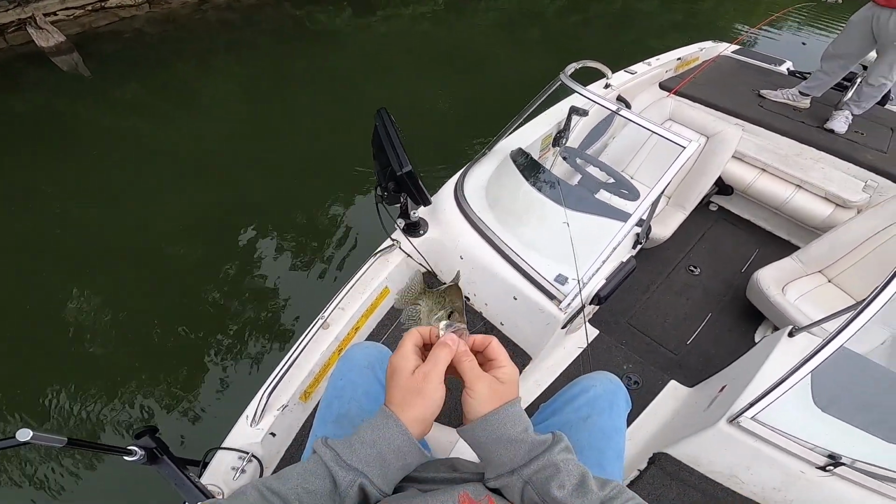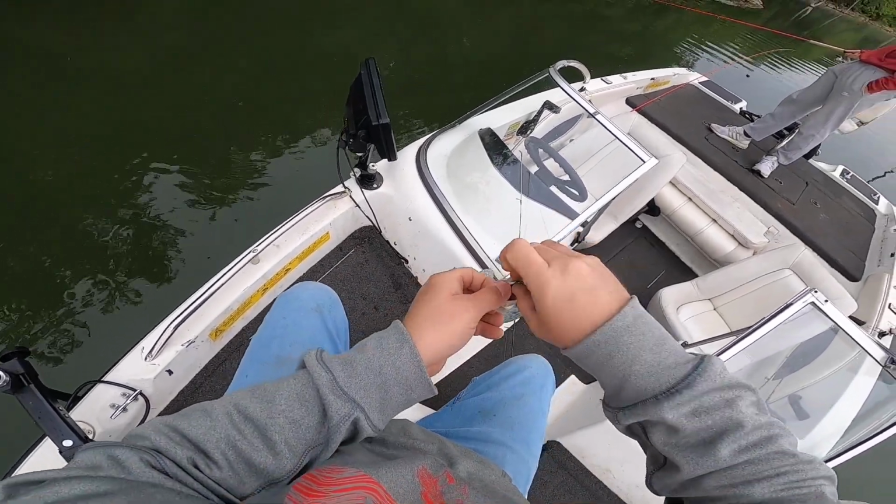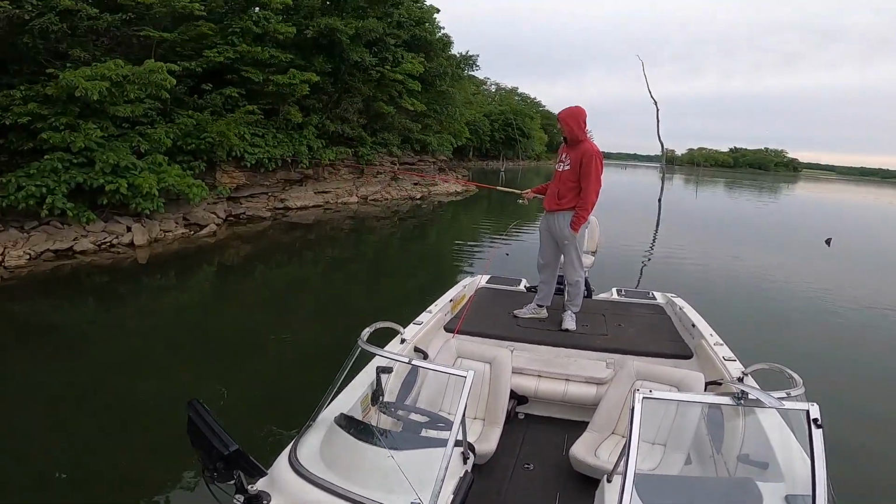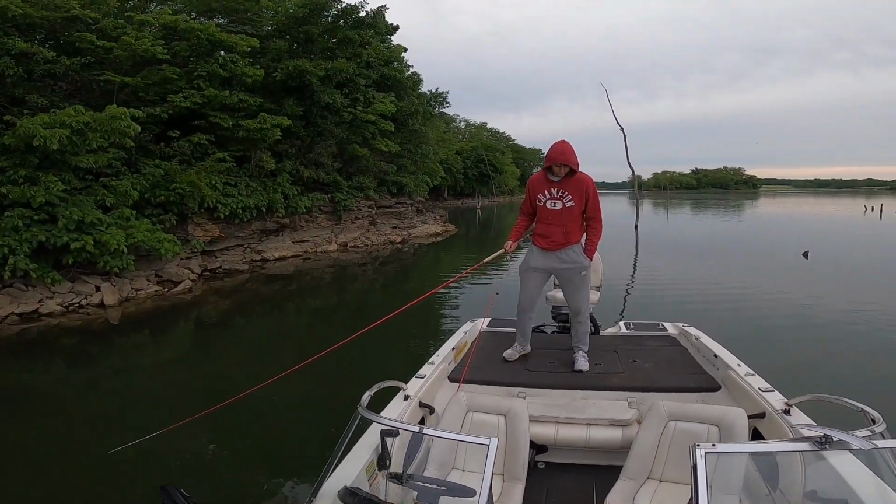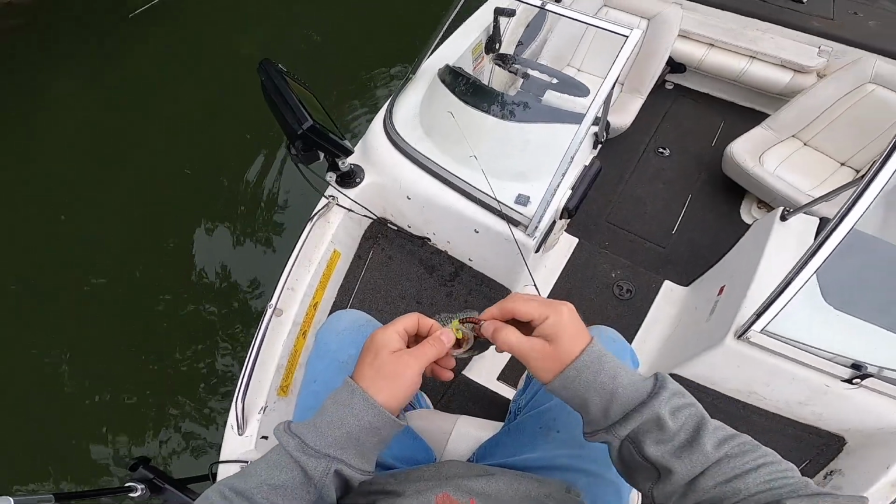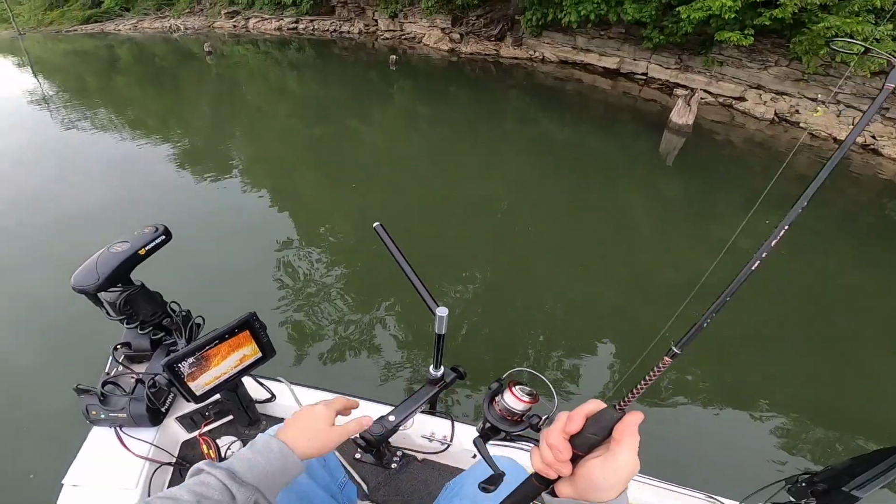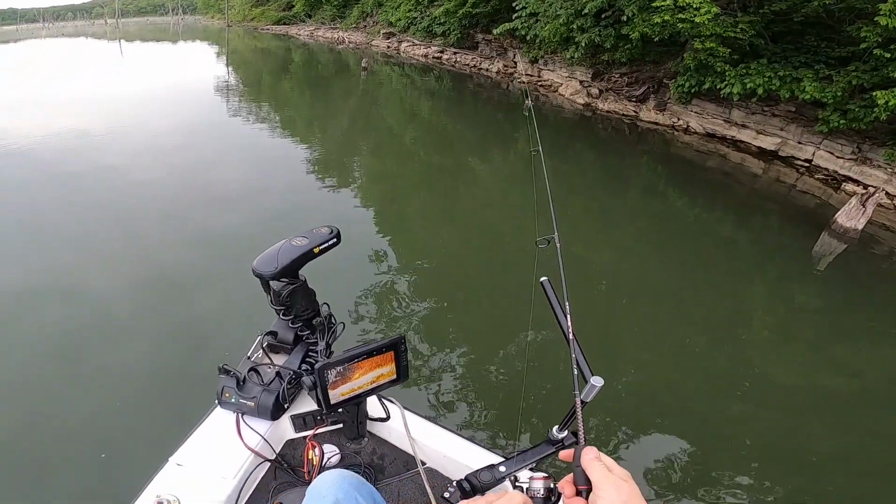They want a moving jig, man. Look at that. Curly tail. We had the crappie, Kyle. We figured them out. We're the crappie champs. All right. Open up that small side. First cast on the curly tail had a fish, man. That's a good sign.